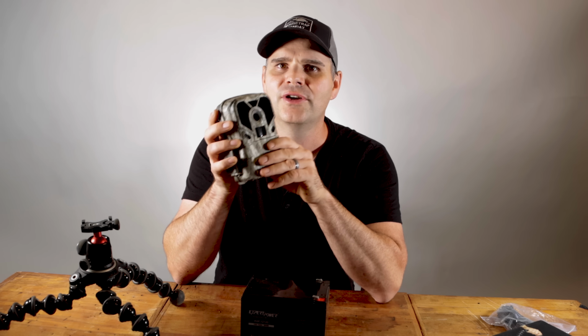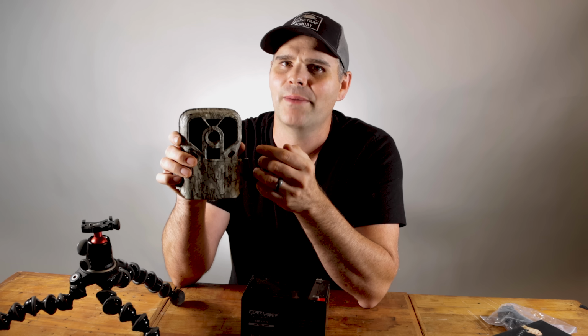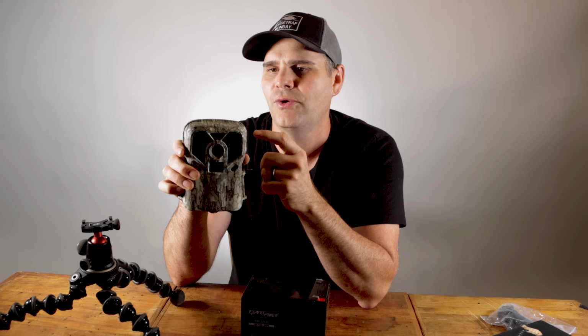Also, you gotta use a good SD card. I use a 64 gig. That way you can film and almost never run out. And like I said, most trail cameras aren't compatible with a 64 gig card, but the Exodus Lift 2 is.